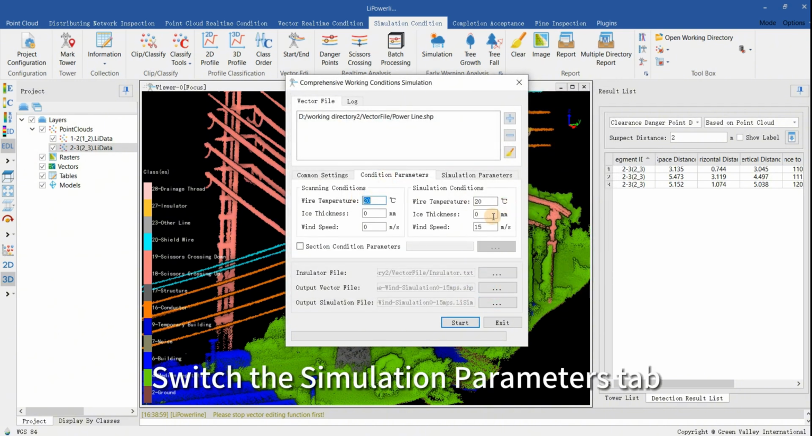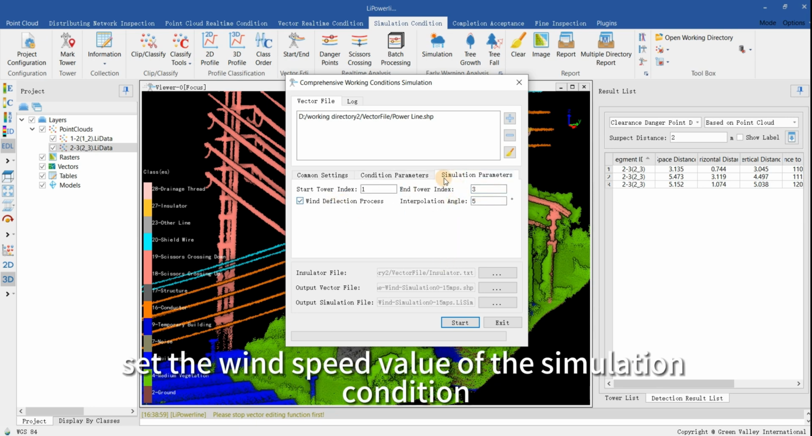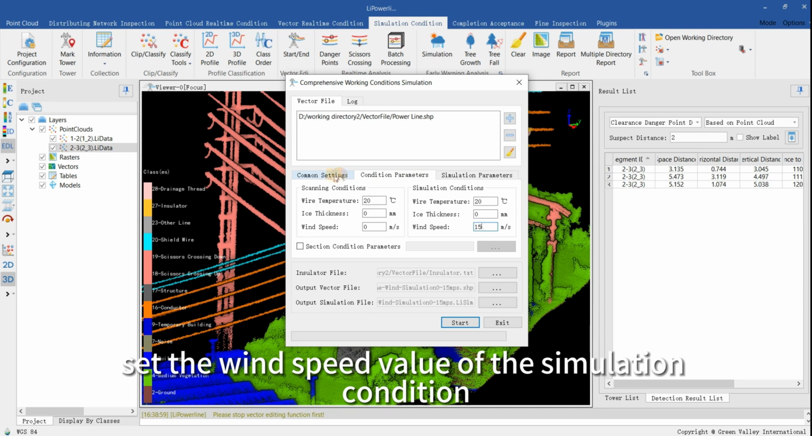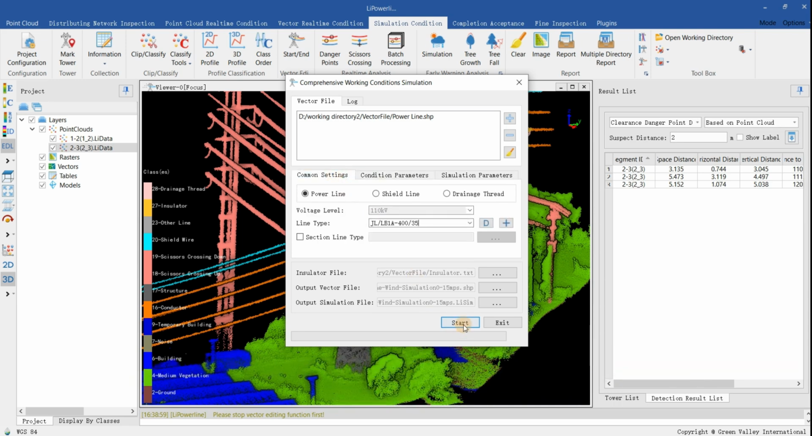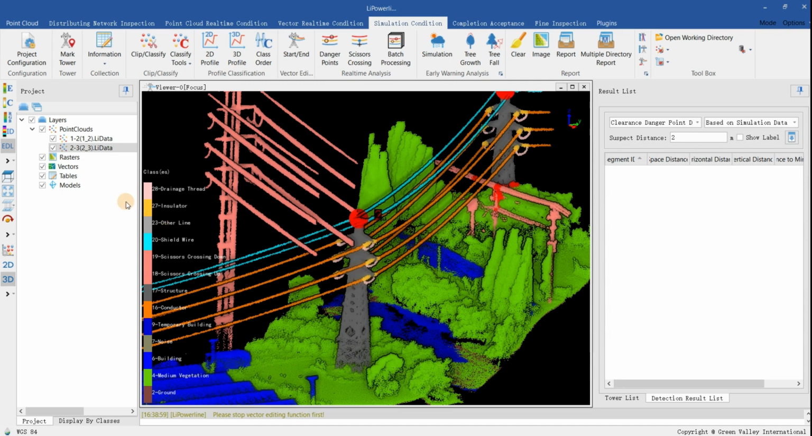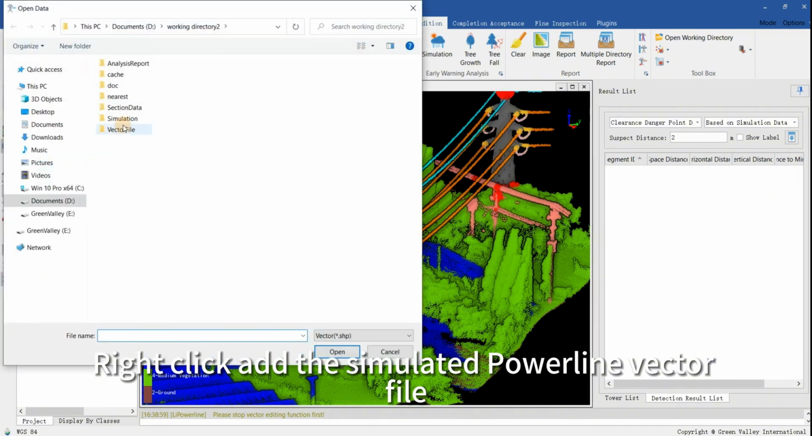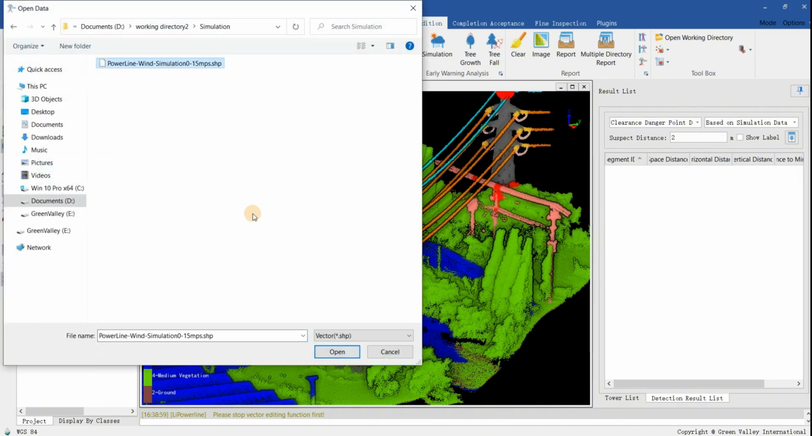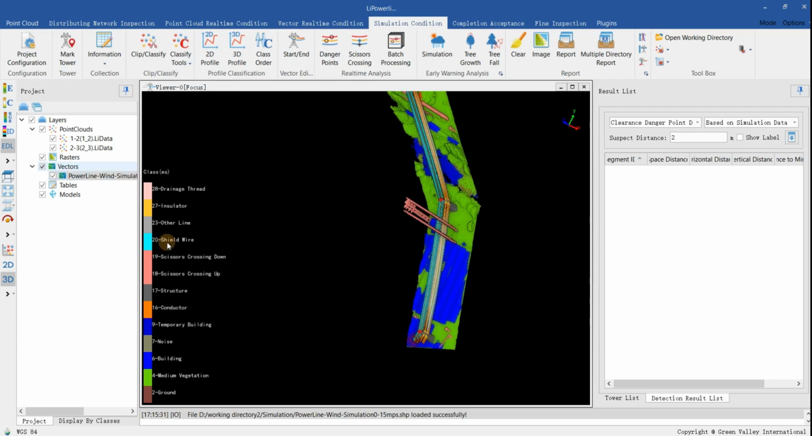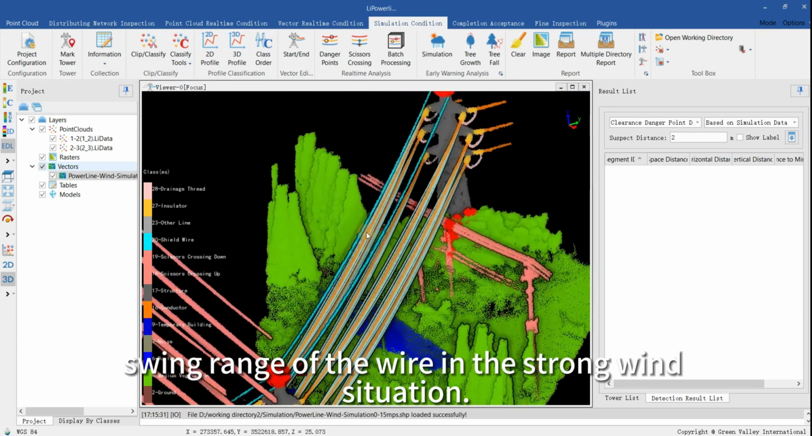Switch the Simulation Parameters tab. Set the wind speed value of the simulation condition parameters and click the Start button to run. Right-click, add the simulated PowerLine vector file. You can see the left and right swing range of the wire in the strong wind situation.